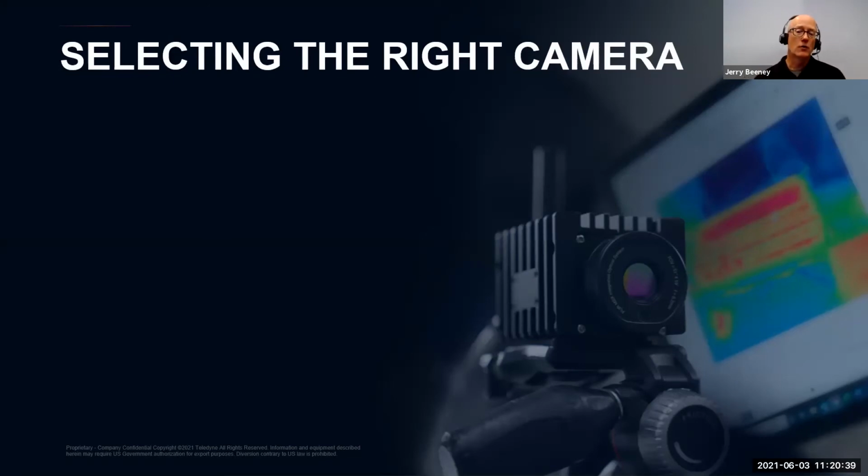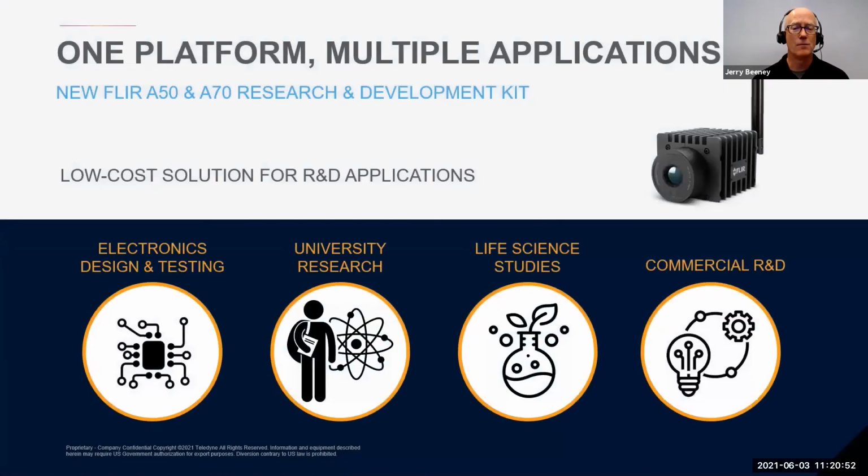Well, if you're new to thermal imaging, or have a limited budget, or expect target sizes that are relatively large, one of the new A-series R&D kits might be an ideal solution for you. The new A50 and A70 research and development kits are great low-cost solutions for engineers and technicians who need a thermal imaging camera for applications like quality assurance or troubleshooting of printed circuit boards.